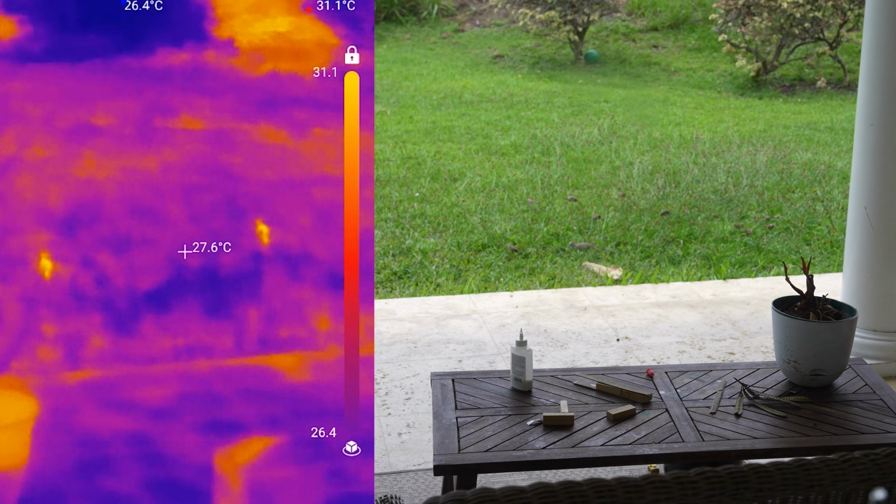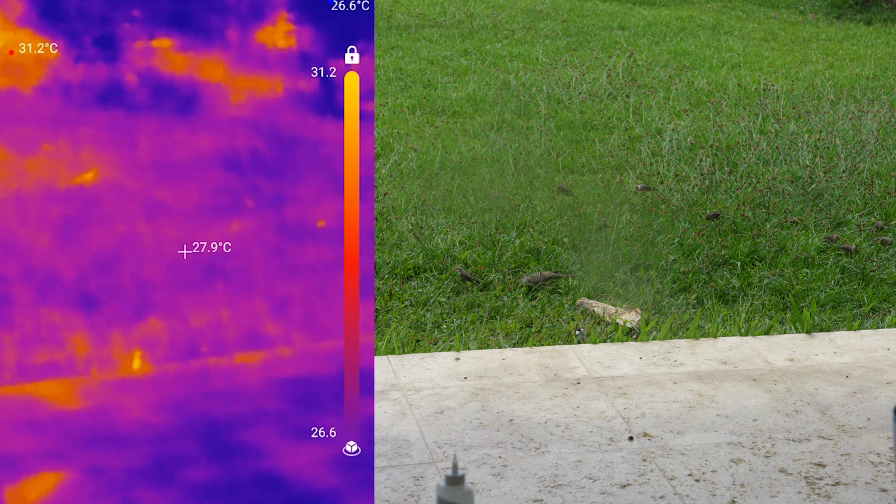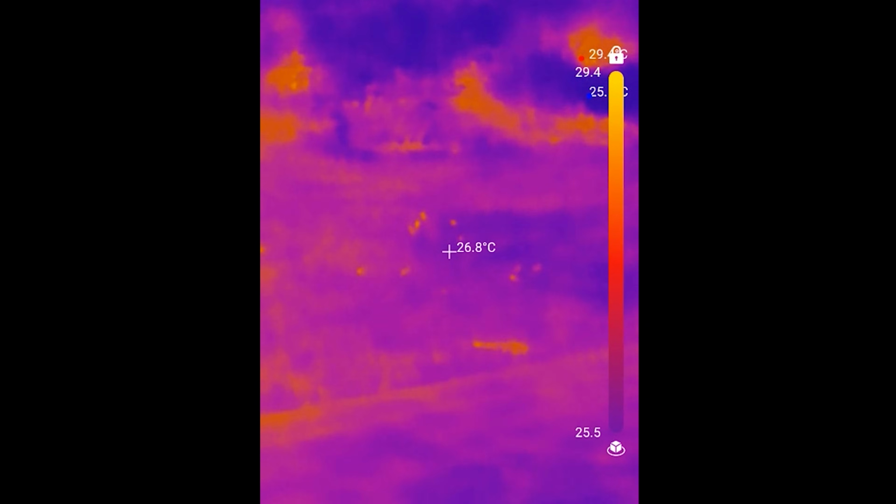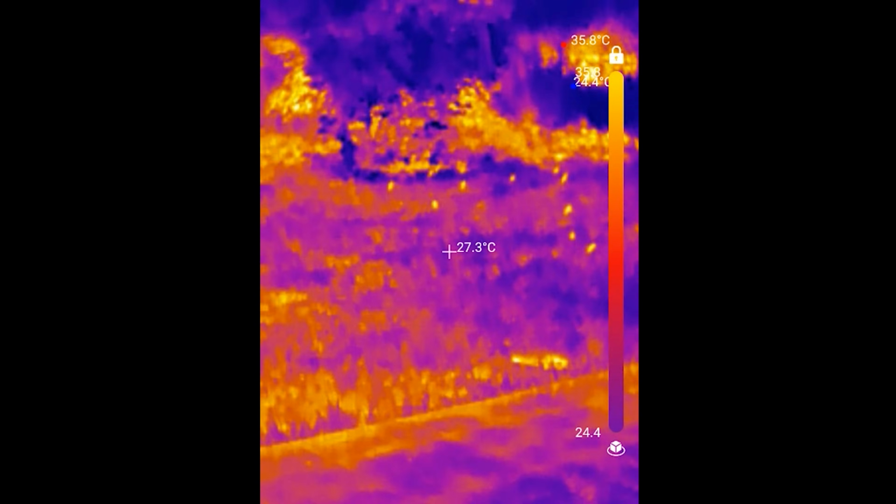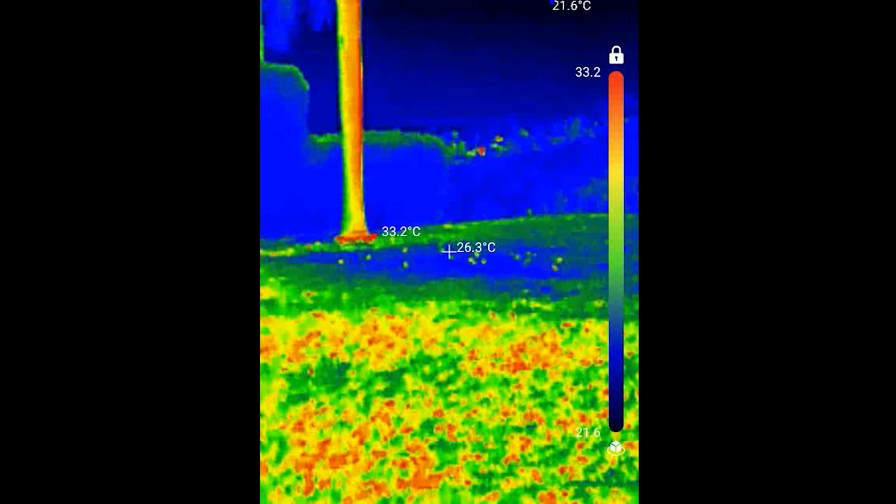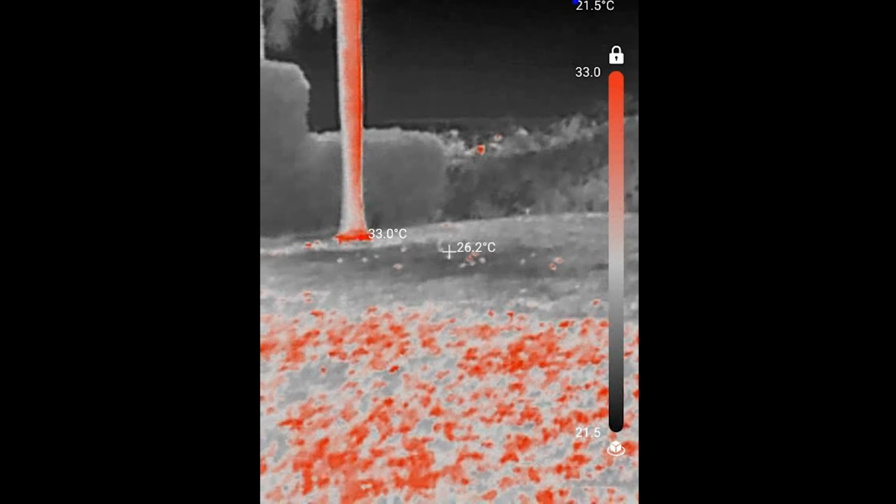To begin with, I tested this camera during the day to see if it'll pick out the birds in the grass, and as you can see, they stand out very nicely. Here, I'm filming a group of small birds behind a screen door. It's kind of fun to watch them all scatter on the thermal camera as I open the door. I also tried using different color palettes with the birds, but I think the default orange and purple is the best. What do you think?